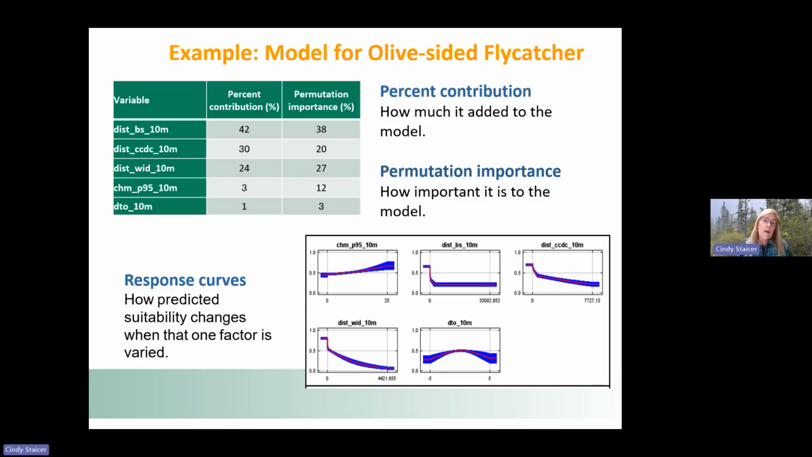Other things that Maxent gives you to evaluate the model are, basically you might give it a dozen or so different variables that you think are important, and you will go through and systematically remove the one that seems least important and end up with maybe 4 or 5 at the end. And so for this model, we ended up with 5.